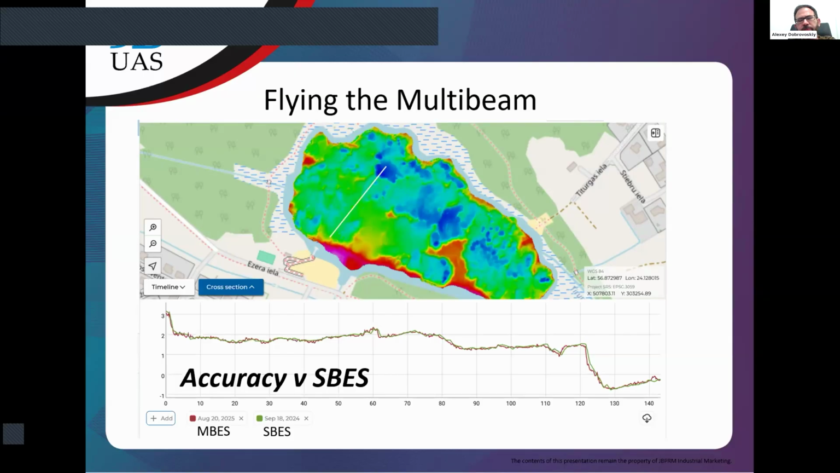The maximum depth we have surveyed at the moment is 37 meters in the Daugava River. But here we were not able to collect single beam data using some alternative system, not ours. But yeah, here the results are the same. You can see in both the profiles that they're not that far away, are they? So that's reassuring.